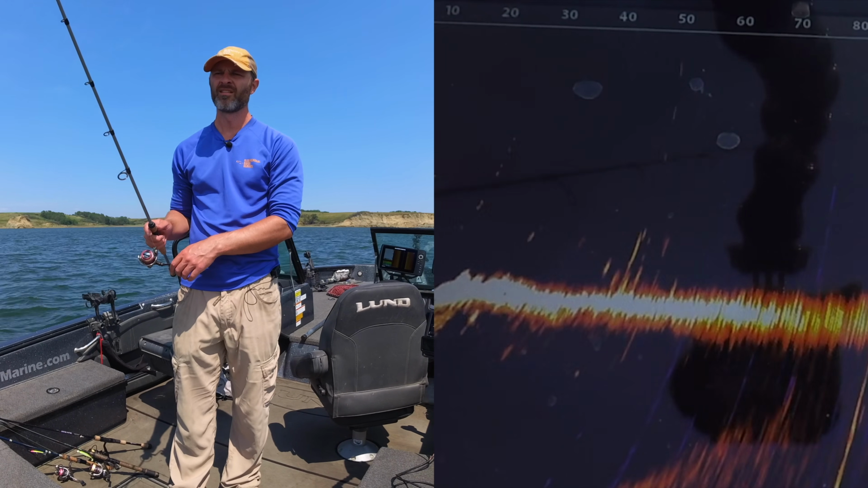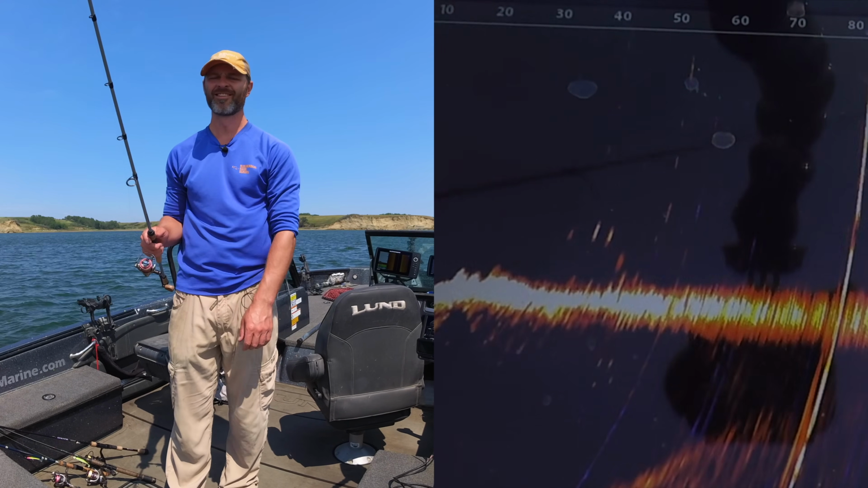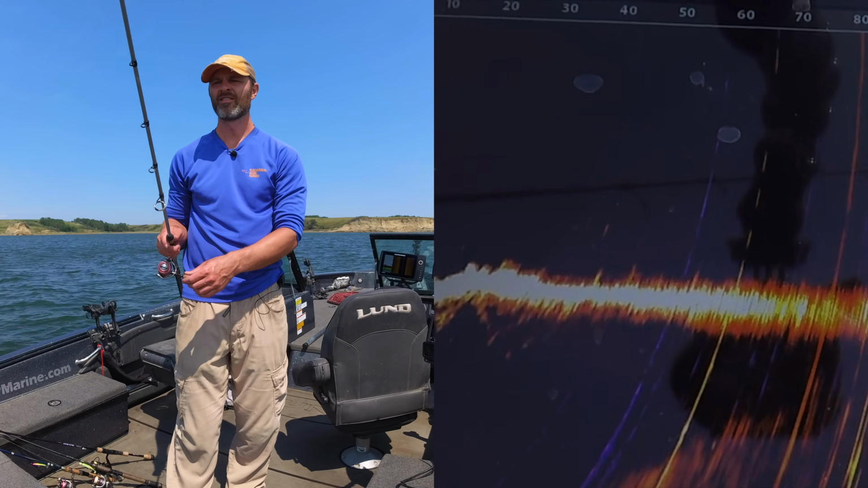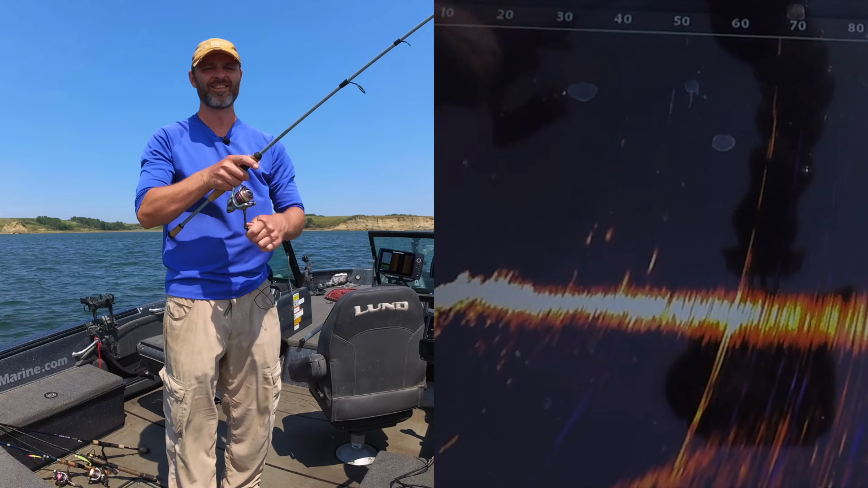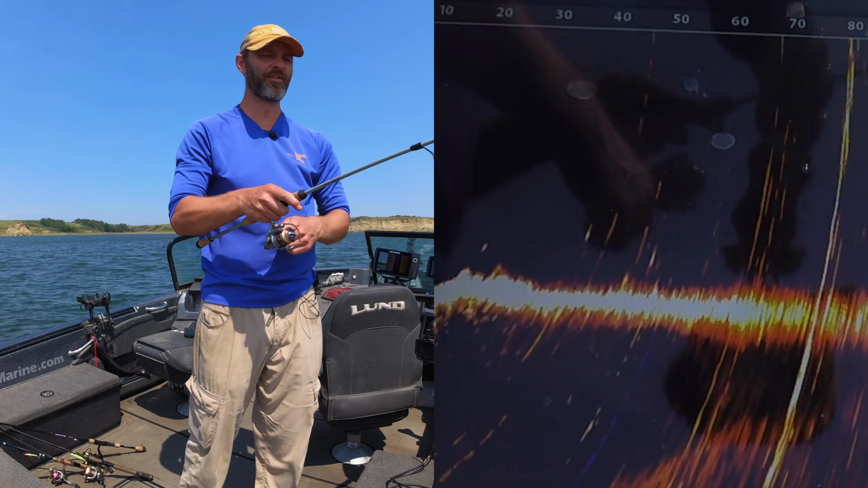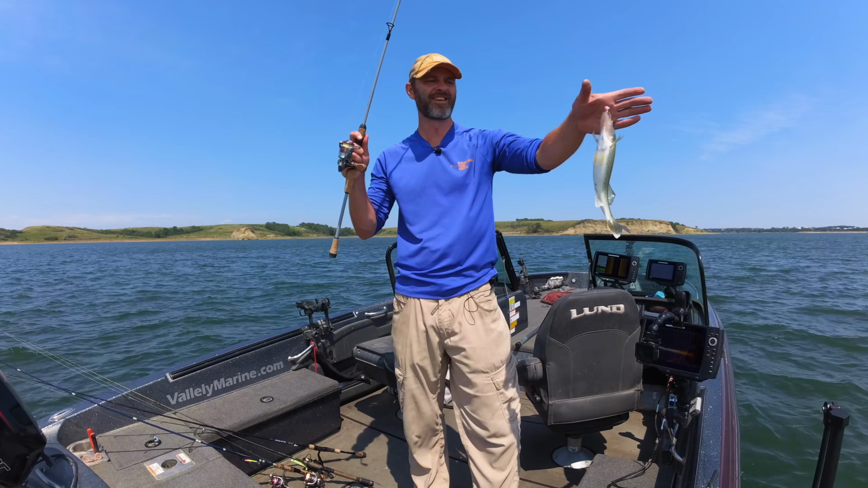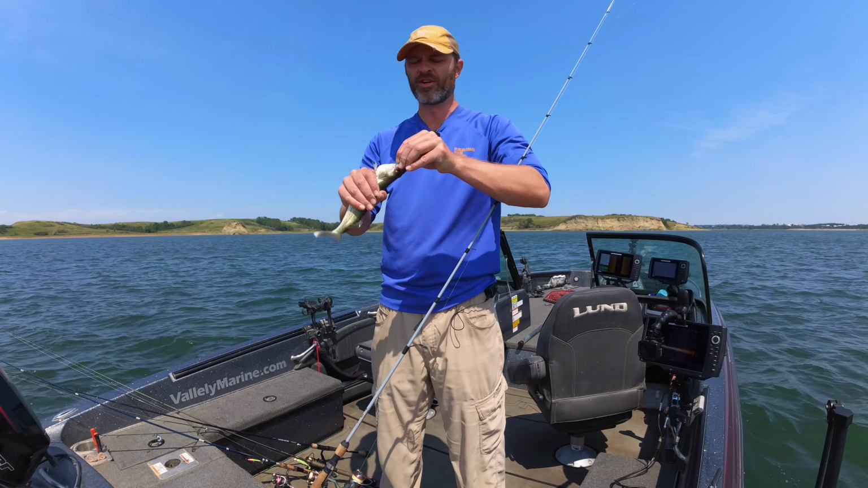There's a bite. Can this fish eat it? No. When you find numbers today, you don't find any size at all. Just sheer volume of these guys. They're just thick down there. Healthy future.